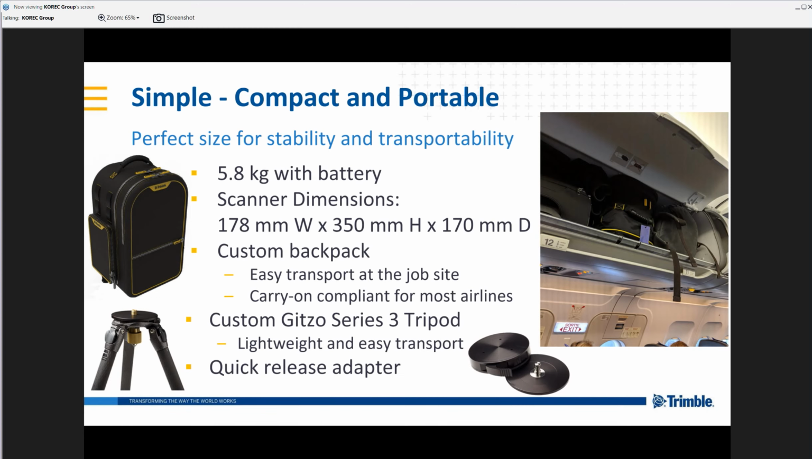That backpack will also support carrying the lightweight Gitzo carbon fiber tripods, and with the addition of this quick release adapter, we can attach and detach the scanner extremely quickly.